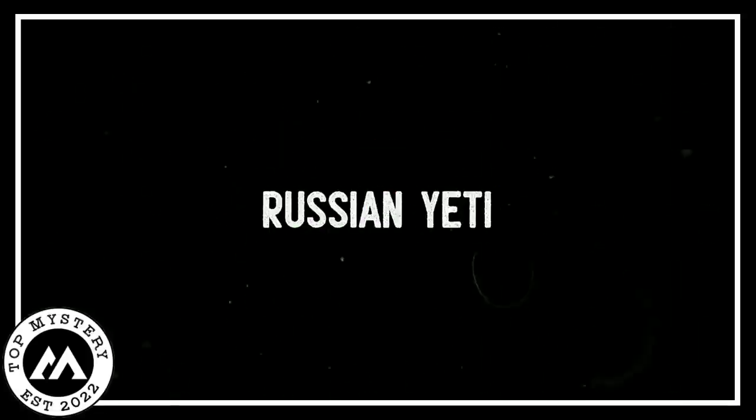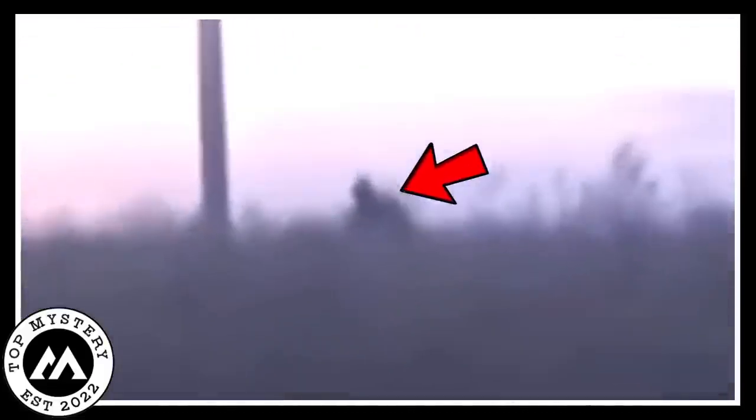Russian Yeti. As the sun dipped below the horizon and darkness cloaked the surroundings, a camera captured an eerie spectacle. In the faint glow, an otherworldly figure emerged from the depths of the Russian woods. No ordinary sight, but a Russian Yeti, a creature spoken of in hushed tones among the locals. This enigmatic being pursued a lone car along a desolate winding road, creating an atmosphere of suspense.